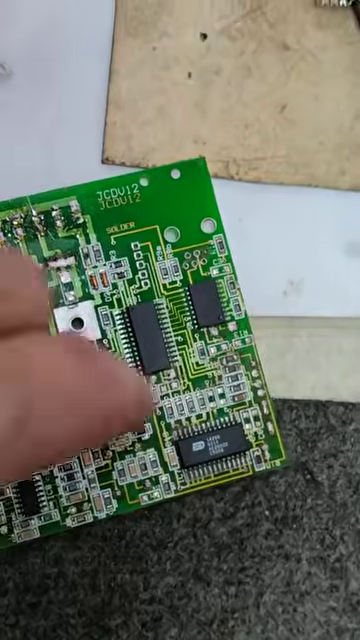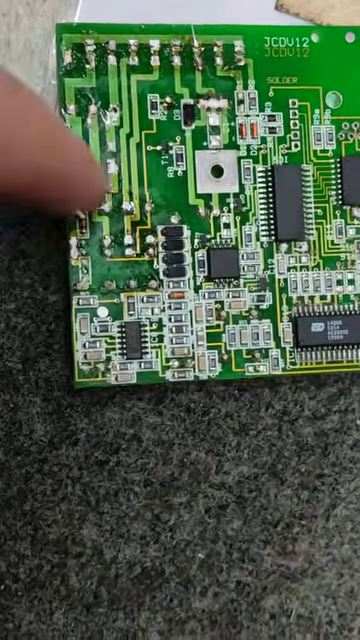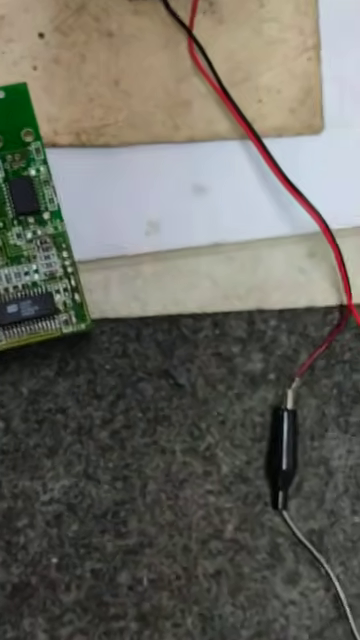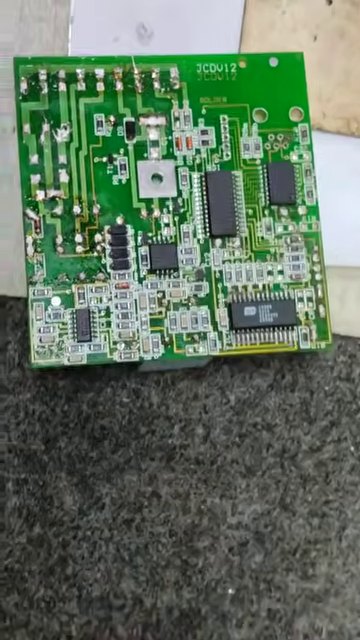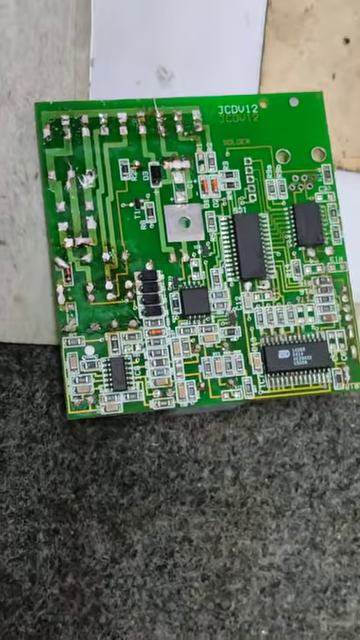Say for example, you got a PC board like this, you can't just start injecting any voltage, to try and do the tracing of the shorts from where the power supply originates. You have to know your bit of electronics and develop your own techniques.